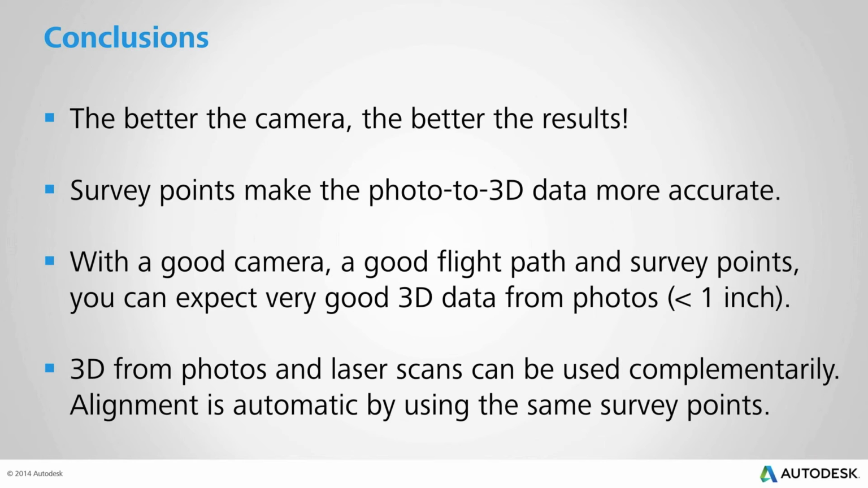We also show that using survey points in the stitching process makes the photo to 3D data much more accurate. But having said that, with a good camera, a good flight path, and those survey points, we can definitely expect good 3D data much below 1 inch. We are averaging less than 0.5 inch, in fact, in this particular case.